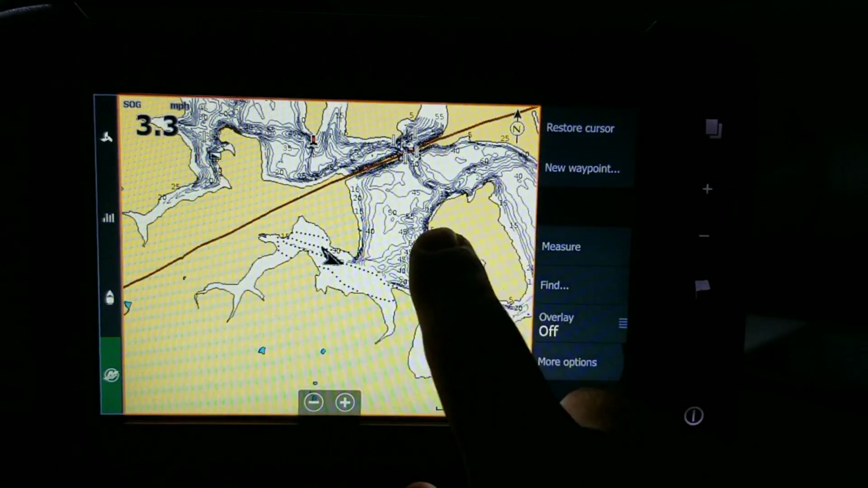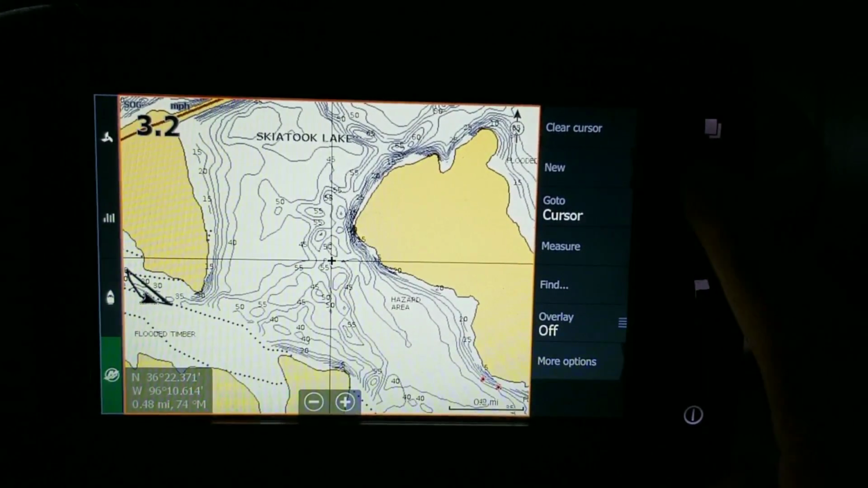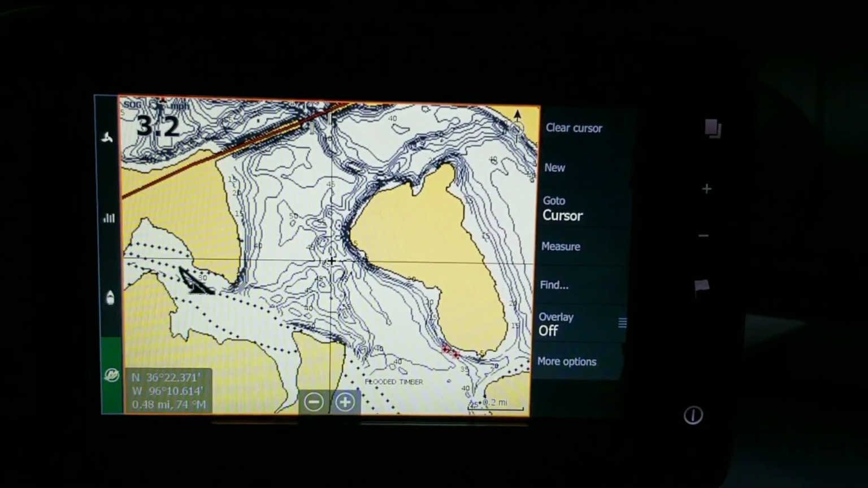Basic operation of the chart, you're going to touch a spot, then I can either zoom in by using the tactile buttons to the left and to the right, or I can press the buttons here on the bottom. So this gives an option. It's kind of a touch assist setup. You can do most everything through touchscreen, not quite everything.